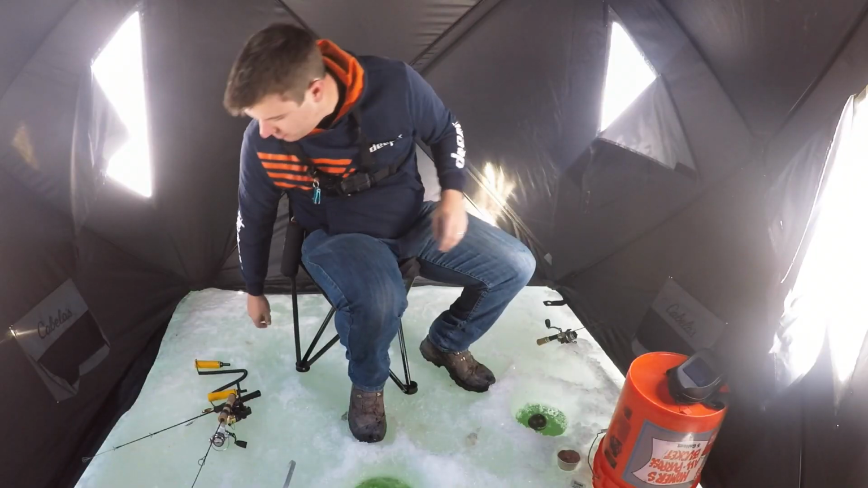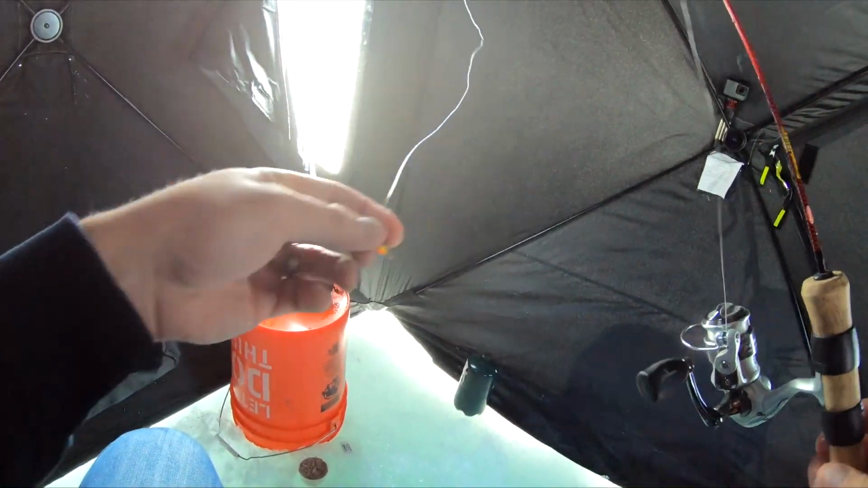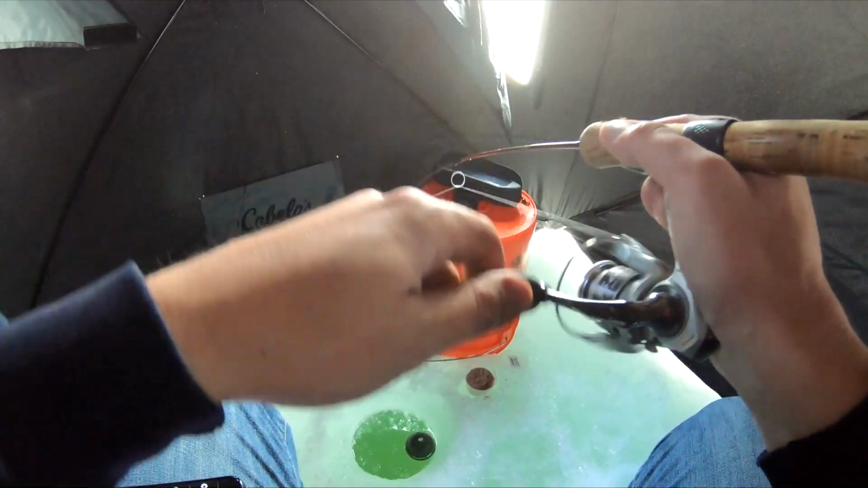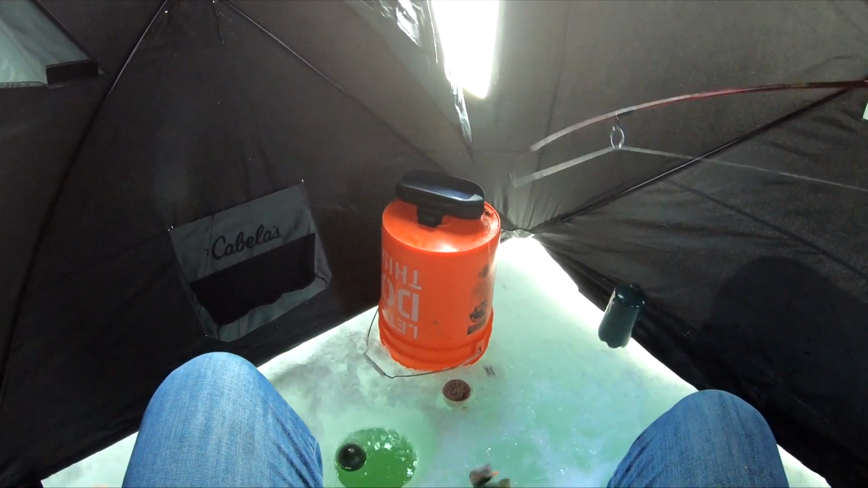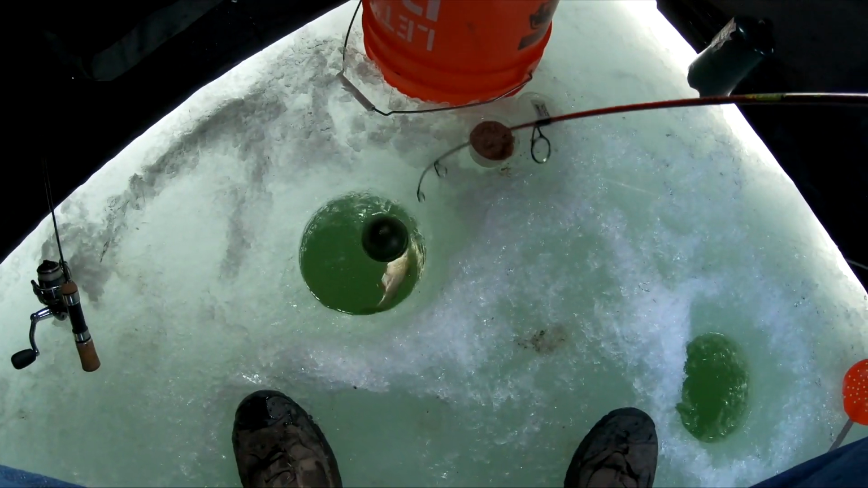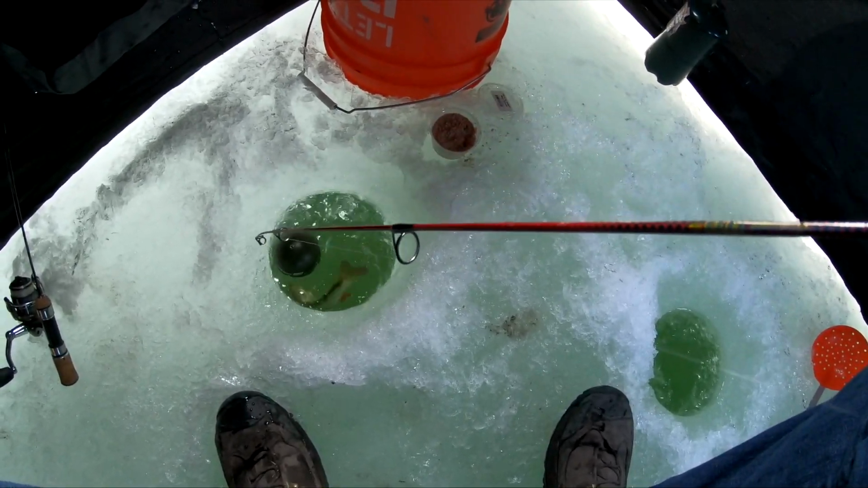There you go. All right, so we're going to switch to a little bigger presentation, just a little bit. Got it all the way down to the bottom now, and they're just all over it. Yep. Oh, that's a little bigger one. Well, that's about the same. They feel different sometimes depending how much they fight. But as you can see, the Deeper's not getting in the way as I'm taking a fish out of the hole. This is a small fish, but it just moves out of your way. It's circular. There's nothing to catch on.